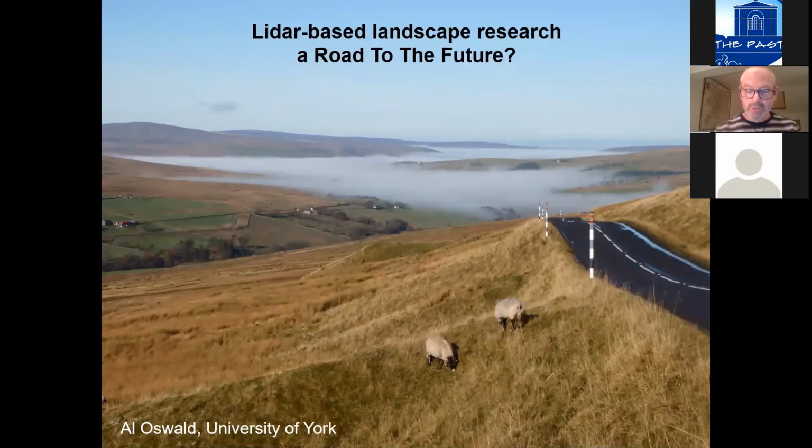Now, as Bill said, I was involved in the Roads to the Past project, and Lidar was involved in the Roads to the Past project. And so I thought this might be an apt moment, as you come to the end of the Roads to the Past project, to look to the future, but also to review how we've got to the point we're at with Lidar. It's become commonly used in many archaeological projects these days, but I think the process by which we got to this point isn't always well understood.